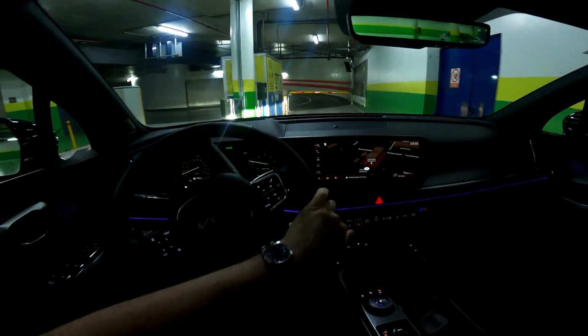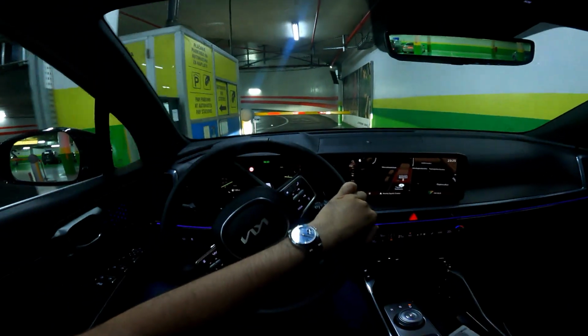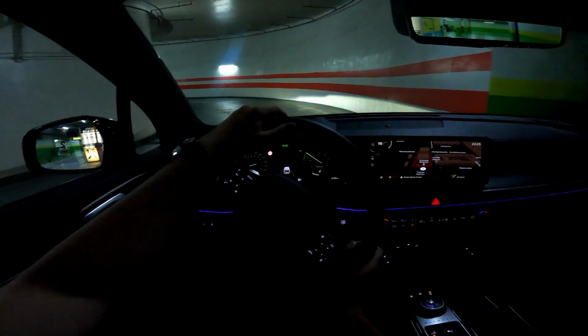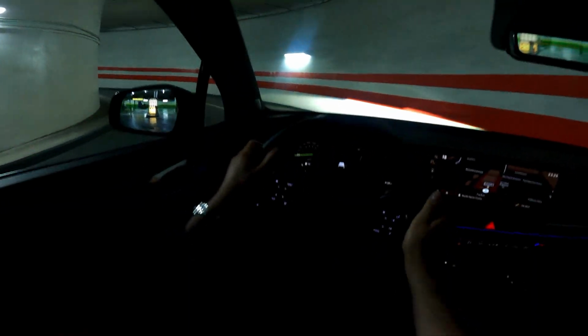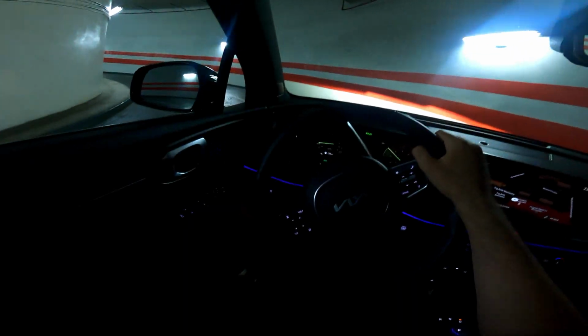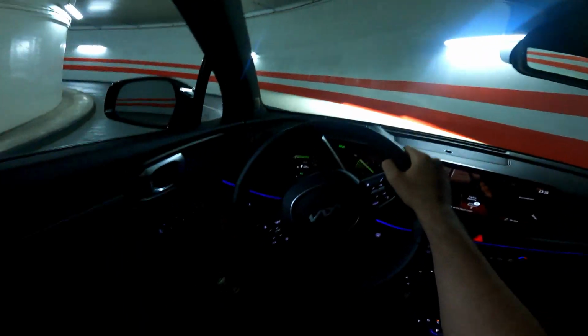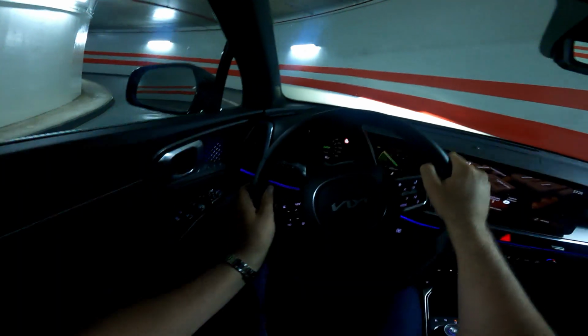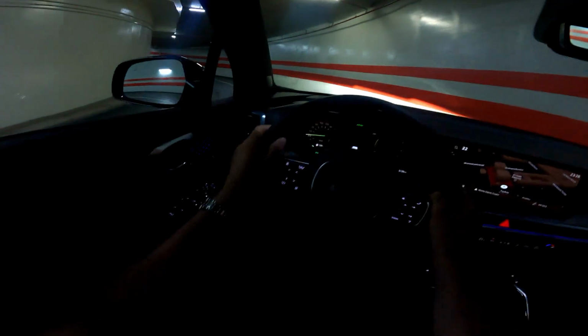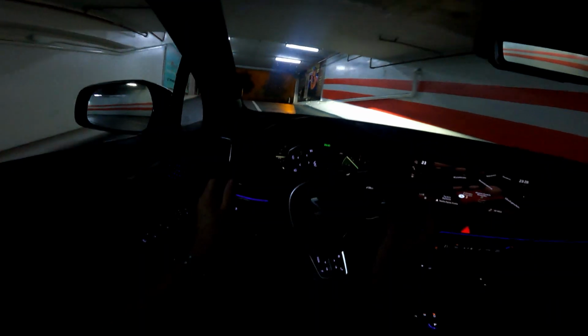Now the diesel version in Croatia comes with the four-wheel drive as standard, and then on global markets you can also get the front-wheel drive, but here we have diesel paired with the four-wheel drive, so I think that's really a great package. And now I will show you how the car drives through my hometown of Zagreb in Croatia. I hope you will enjoy it just as much as I will.